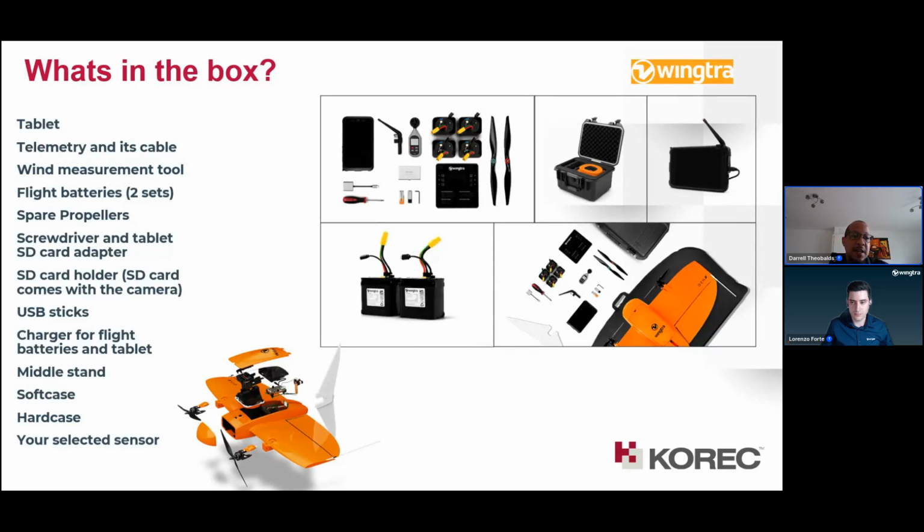You also get a hard case for shipping. So if you have overseas jobs, you can carry it that way as well. And then obviously you have your selection of sensors, which all come in a nice Pelican case.